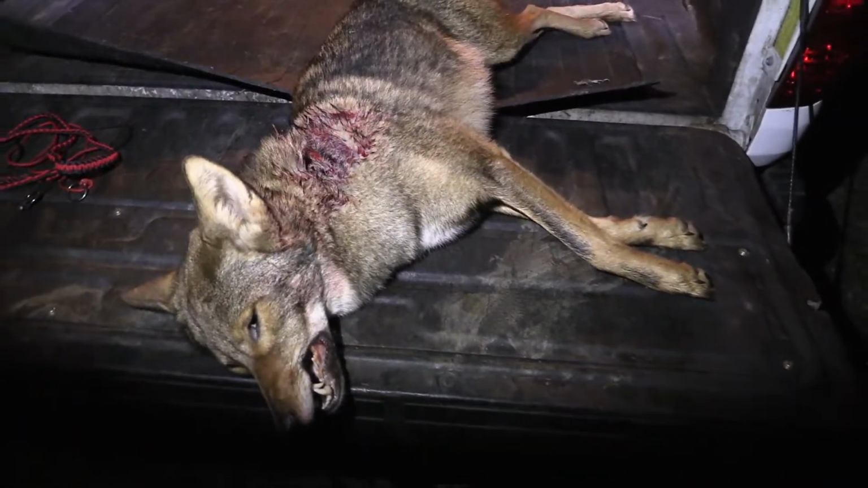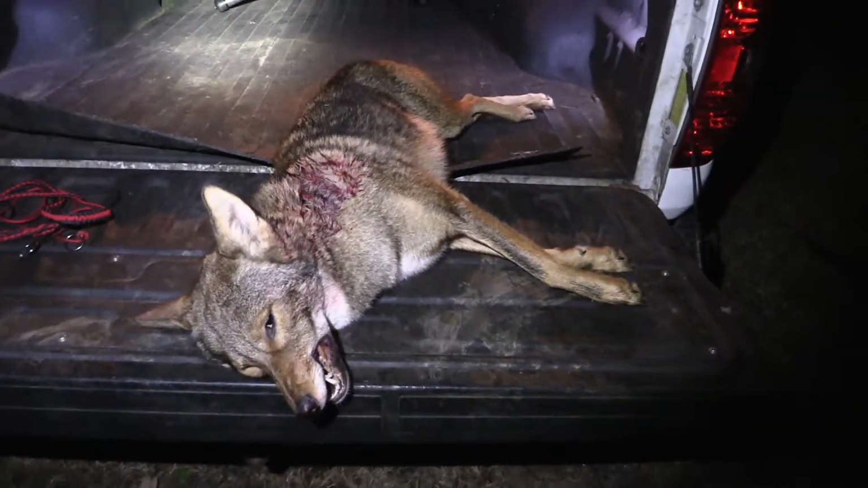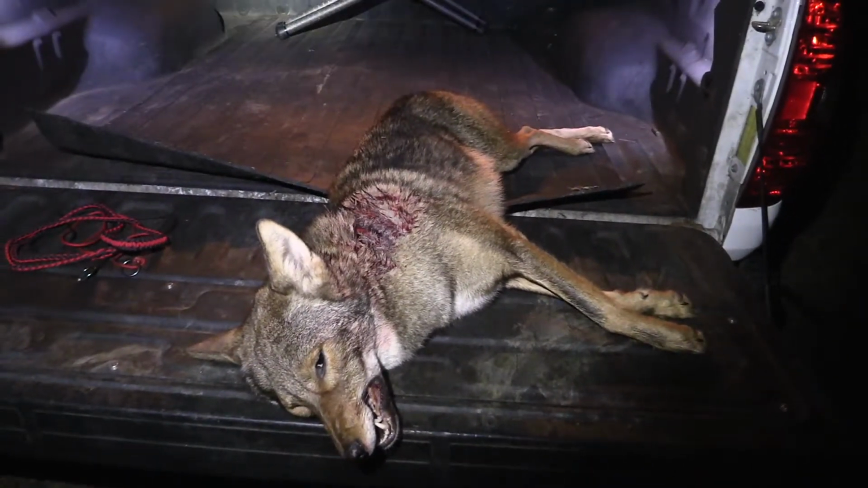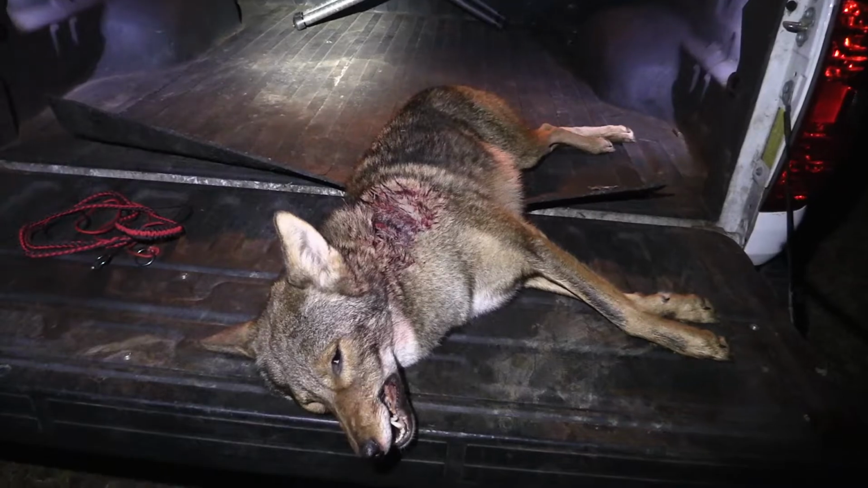But man, we've got a couple more properties we're going to go hit right here in this general area, but that's a really good start. So we're going to put it in the wind and go see if we can get a couple more dogs in the back of the truck, guys.